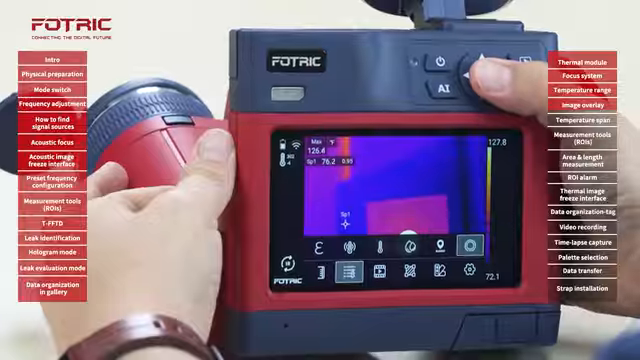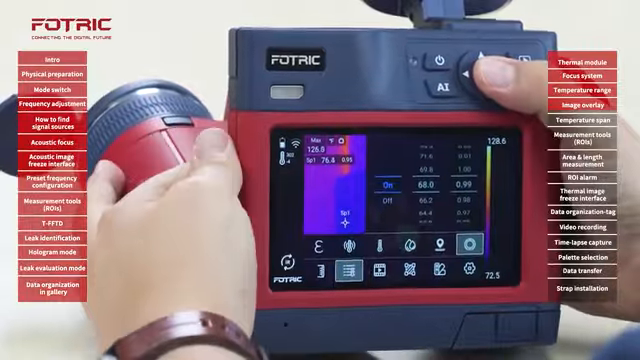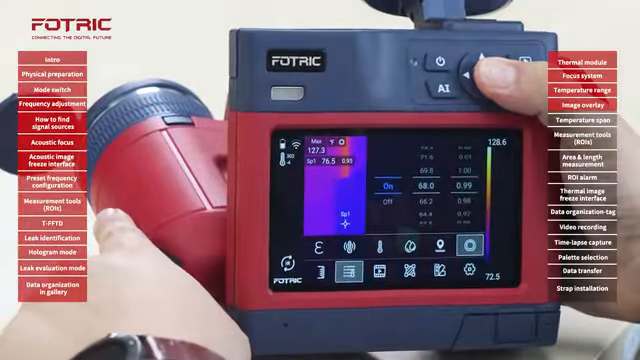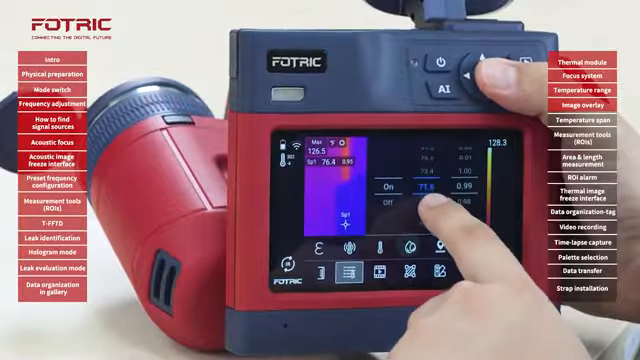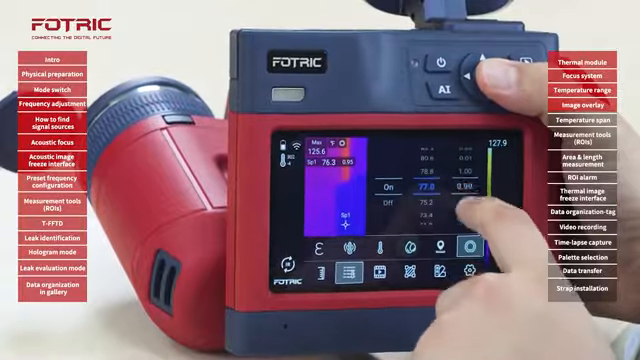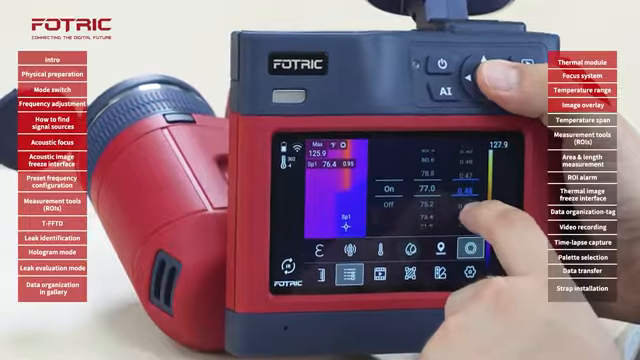To activate the IR window compensation, I will click, turn it on. You will see that it's activated because that little icon appears on the top left corner. I will adjust the temperature of the optics and then the transmittance rate of that specific window.